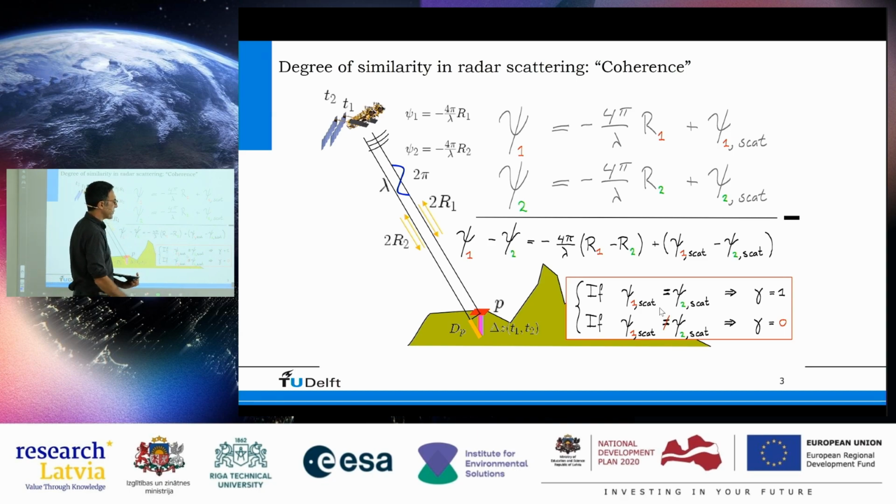Now, if the scattering phase is completely different, then we use the term coherence, a value between 0 and 1. That would be 0. There is no correlation between the images in that case. If it is perfect, like a corner reflector, which nothing changes around it, then it's 1. And of course, we have this whole range in between. So this coherence indicator is a metric that we use to get a bit of a feeling of how good our measurements are.